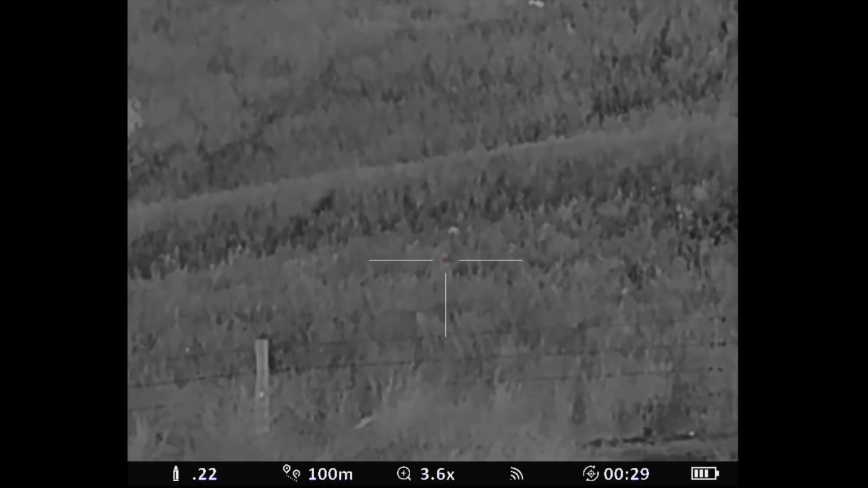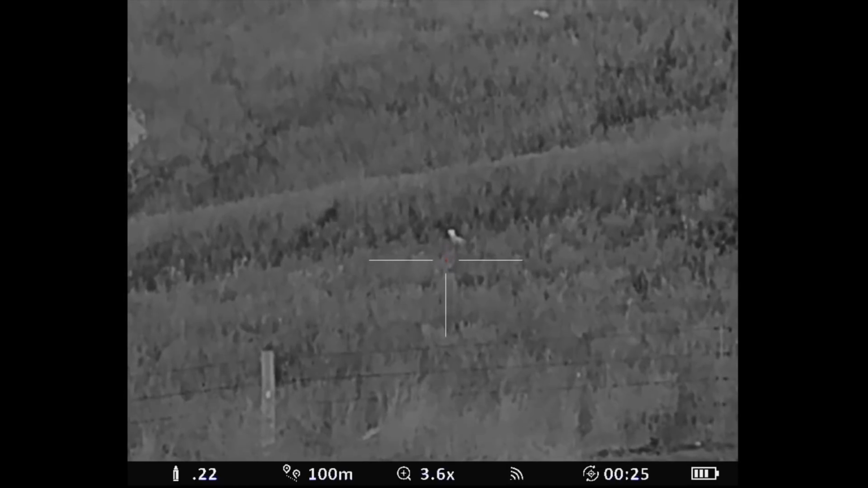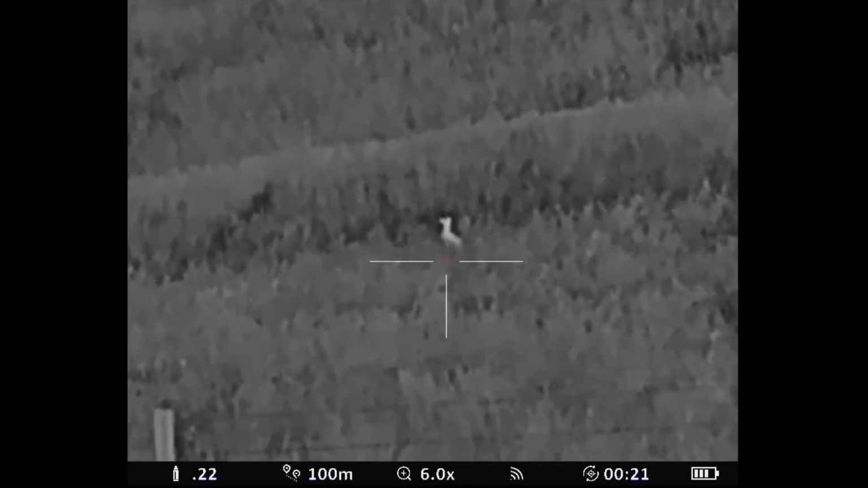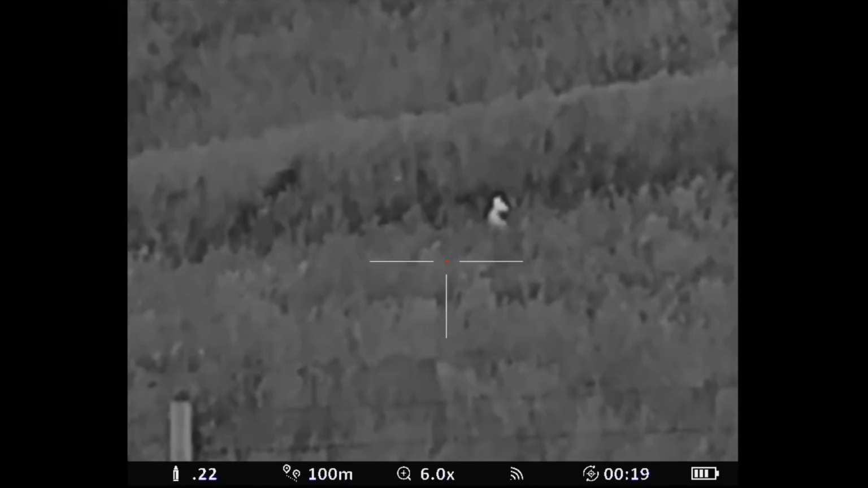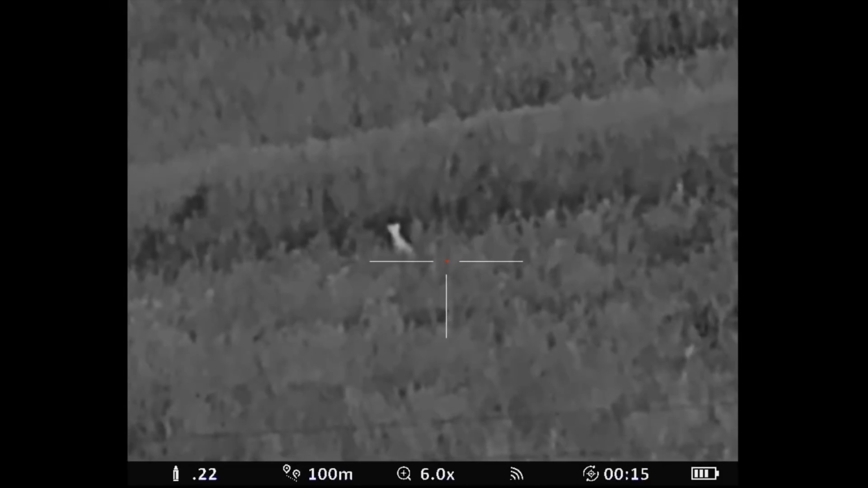Now one thing you can't do with thermal obviously is see through long grass. Now the roo here, as you see, puts his head up and you can clearly see him there. Zooming in to 6-power, a little bit of pixelization there as well, but you can clearly see him. So that's just something you've got to be aware of.